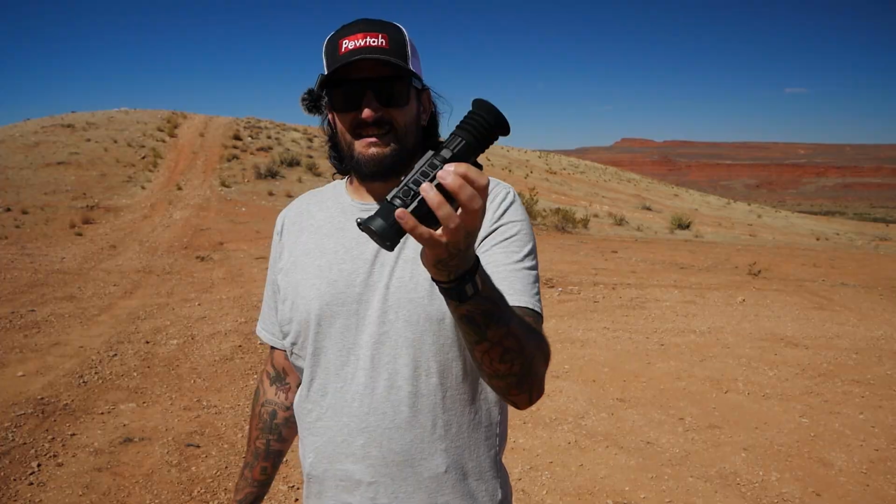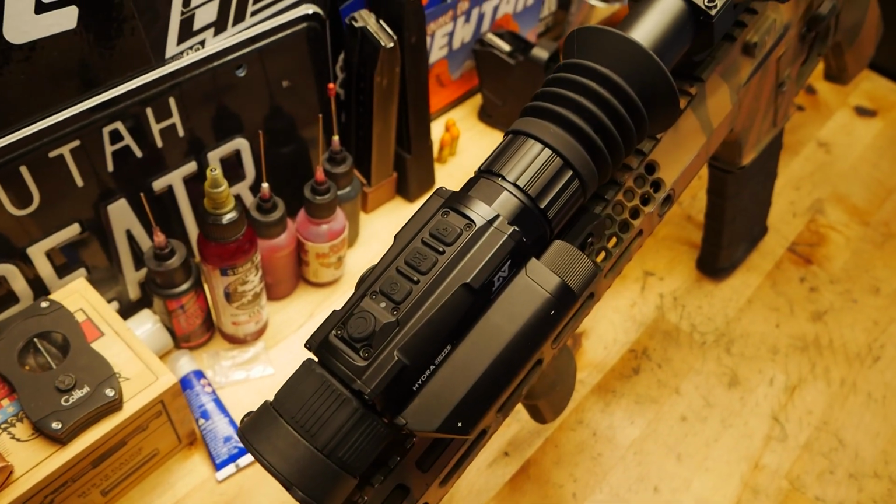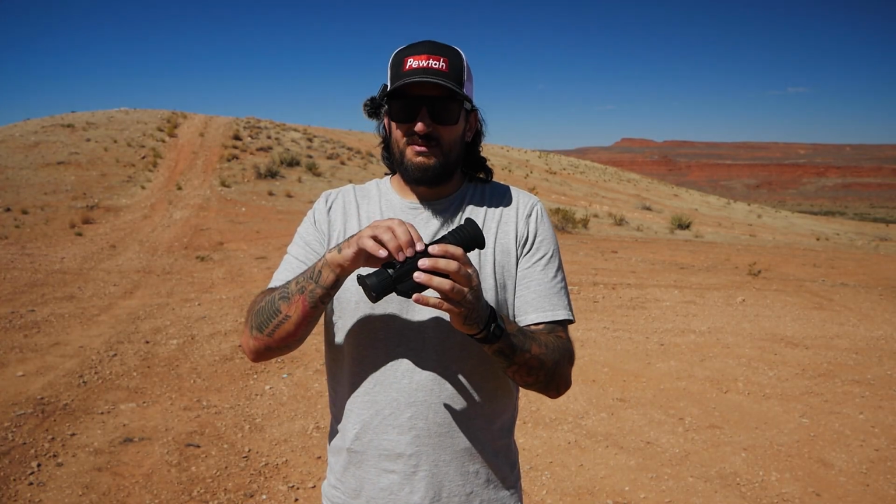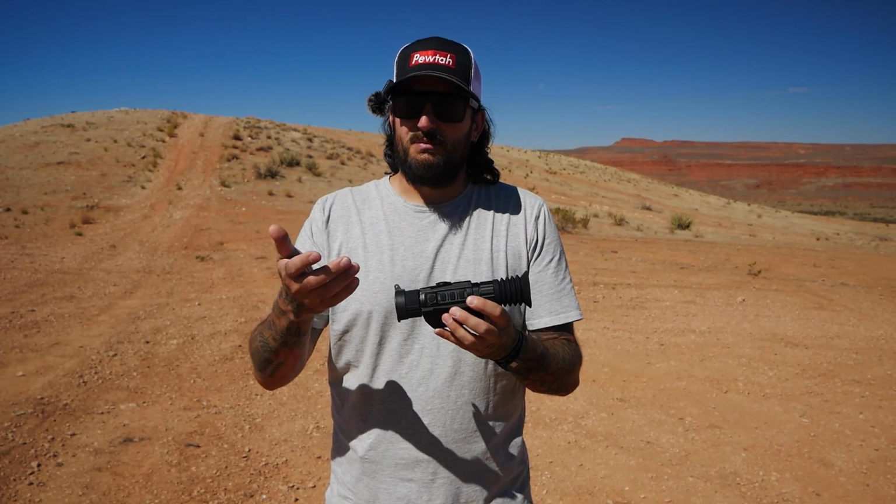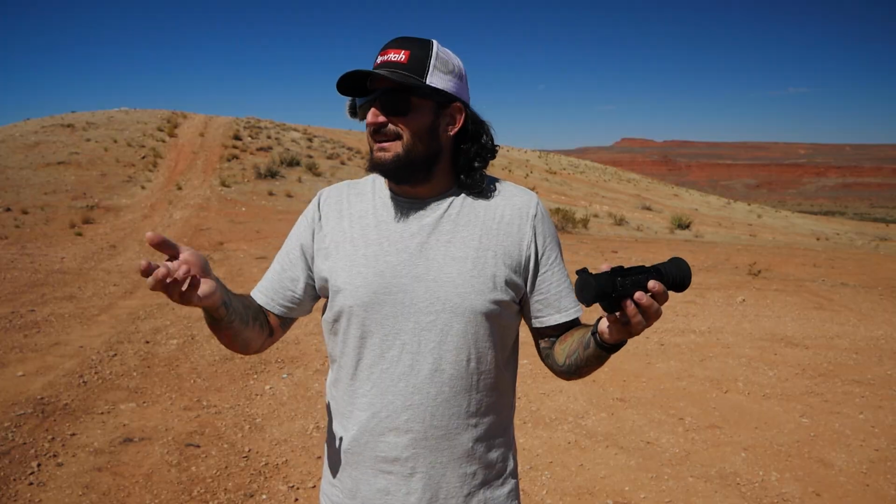So the optic obviously has a few buttons up top. It is pretty easy to navigate the menu because it's only 4 buttons. There's an on and off button, which you're only using to turn it on and off. Then you have the other 3 buttons, which all have multiple features depending on whether you do a short press or a long press. So I guess those 3 buttons count as 6 buttons, if that makes sense.